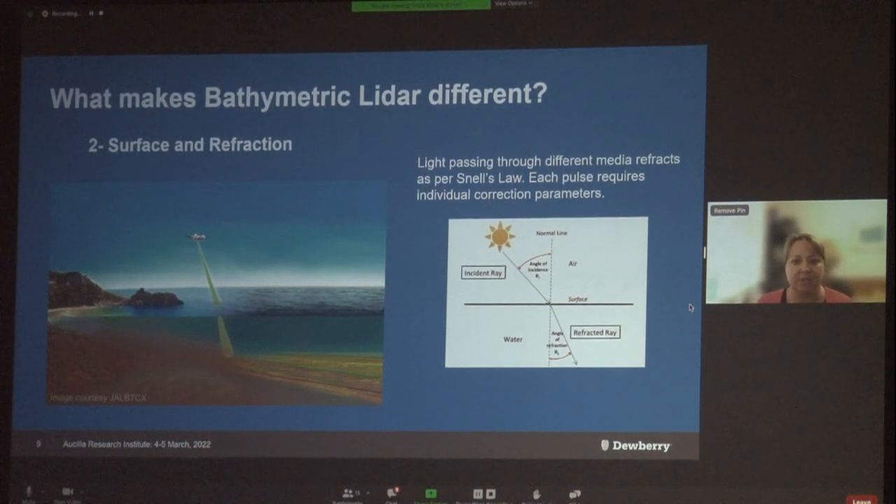Second, topographic LiDAR travels through air, reflects off the ground or other objects, and the return is received back at the sensor. But Topobathy LiDAR travels through two different density media, right? Air and water, which necessitates correcting each and every pulse for refraction through the water by application of Snell's law.